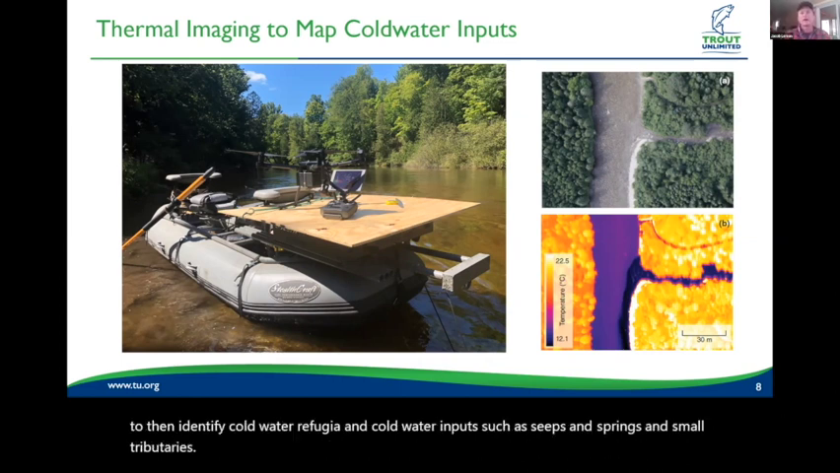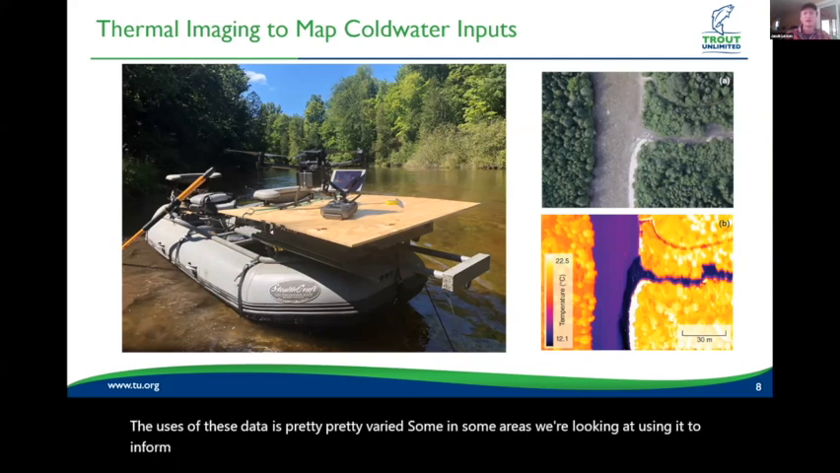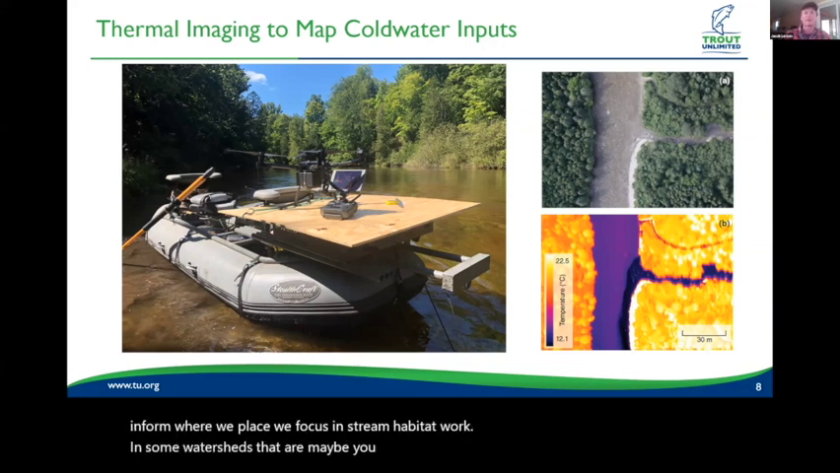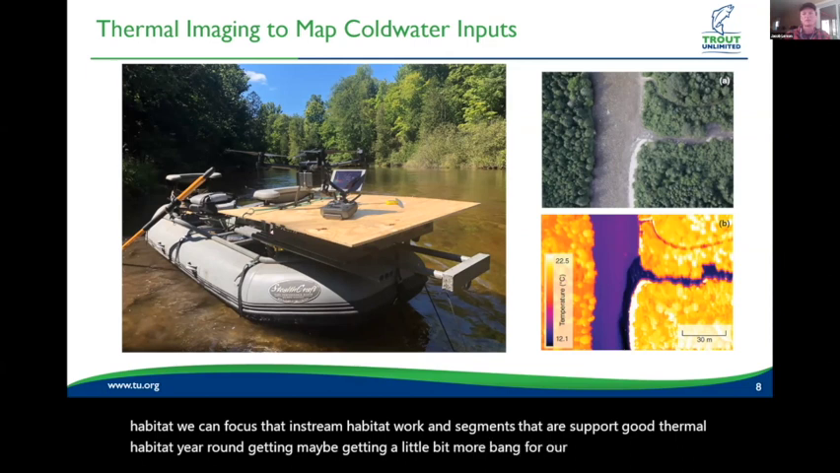The uses of these data are pretty varied. In some areas we're looking at using it to inform where we focus in-stream habitat work. In some watersheds that are a little bit more fragmented in the thermally suitable habitat, we can focus that in-stream habitat work in segments that support good thermal habitat year round, getting a little bit more bang for our buck for that in-stream habitat work.